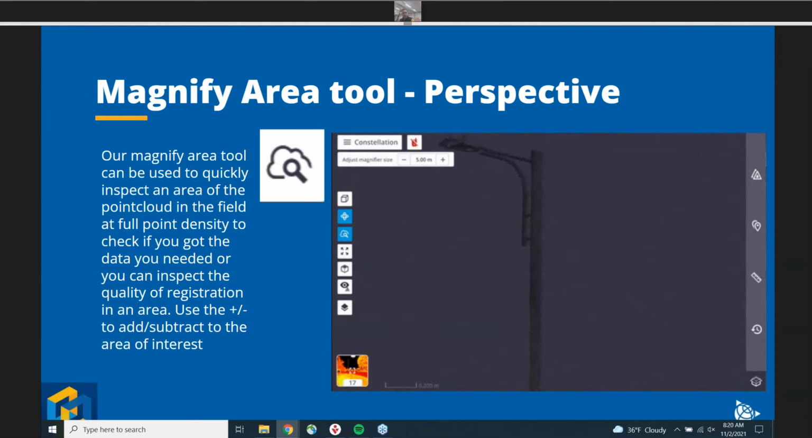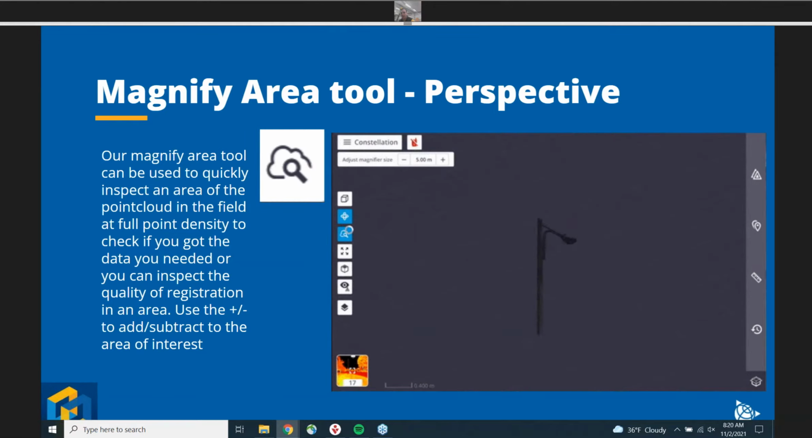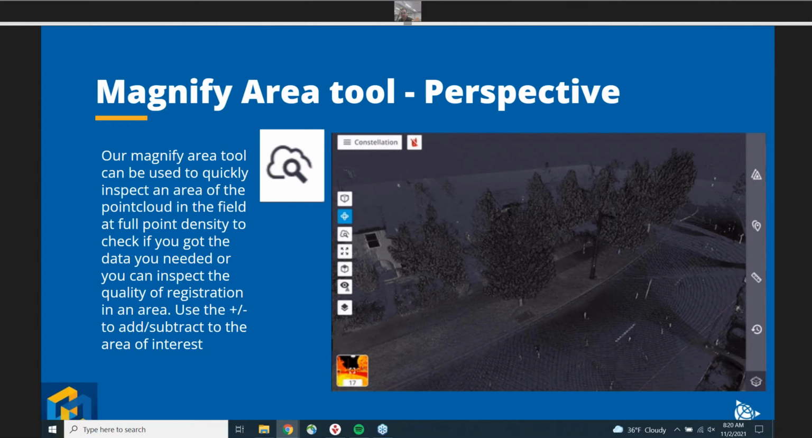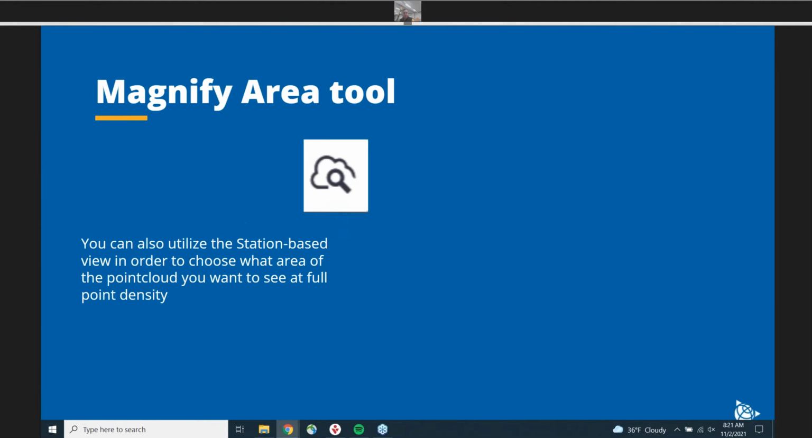Also highlighting, if you look at the GIF in the top left-hand corner, you can use the plus and minus keys to add or subtract from the area of interest. If I reduce it, there will be less of an area. Say I wanted to get the diameter of that pole, I could reduce it quite a bit. Or maybe there's something underneath that pole I wanted to get in as well, and I could increase it.